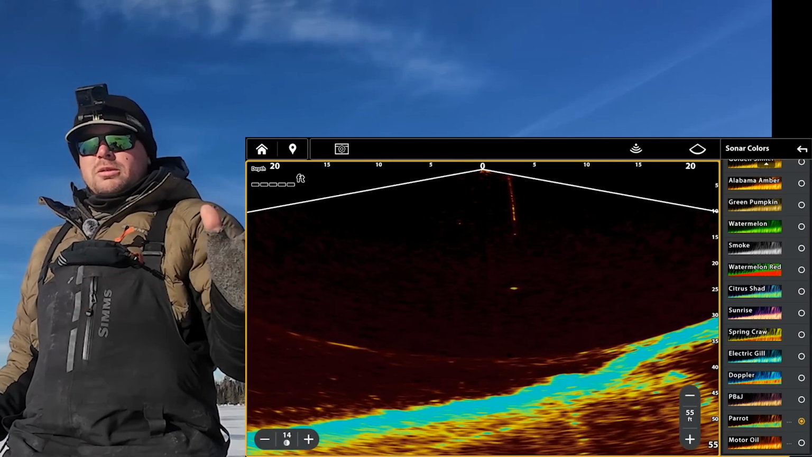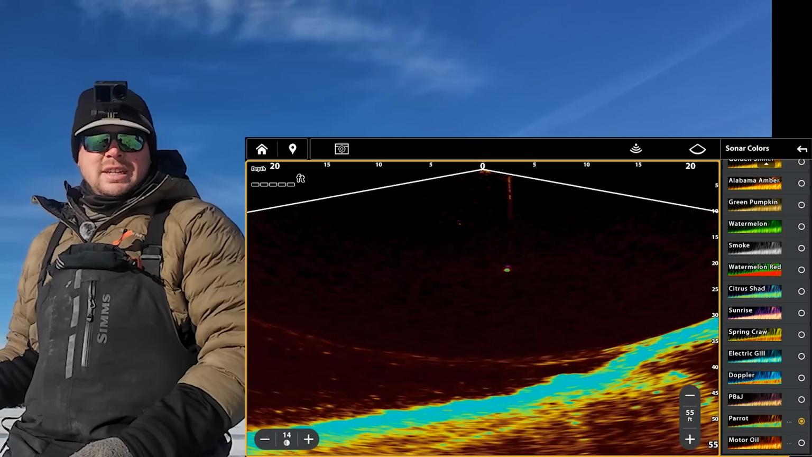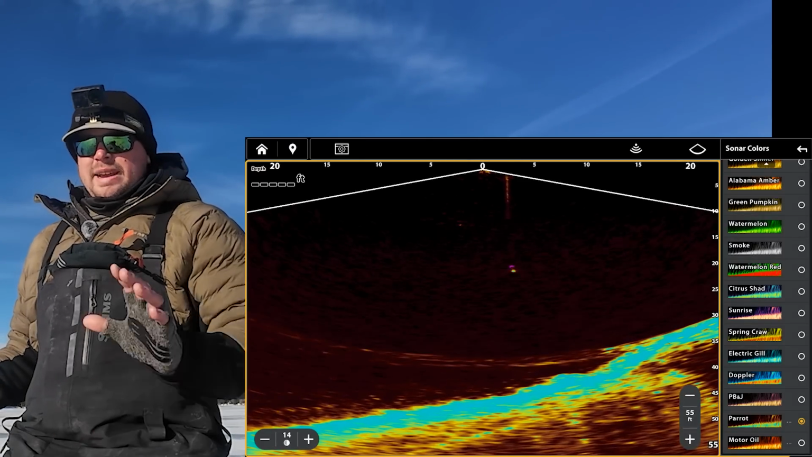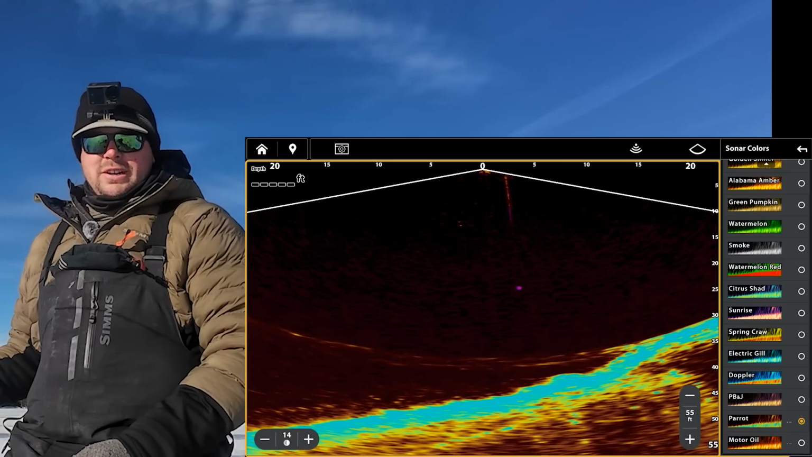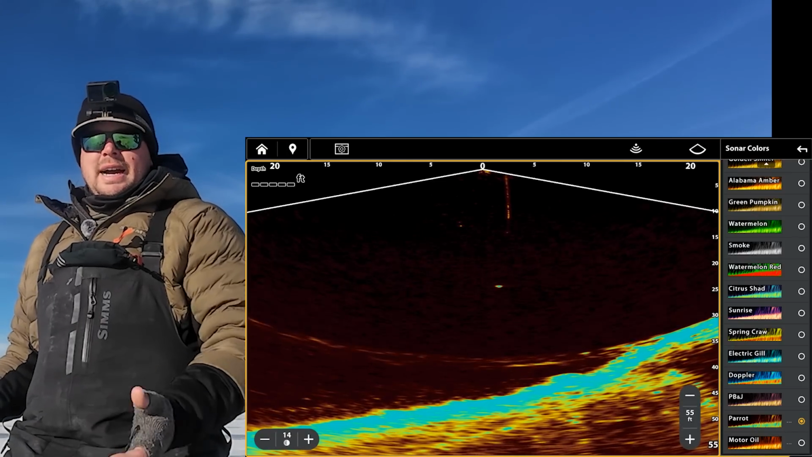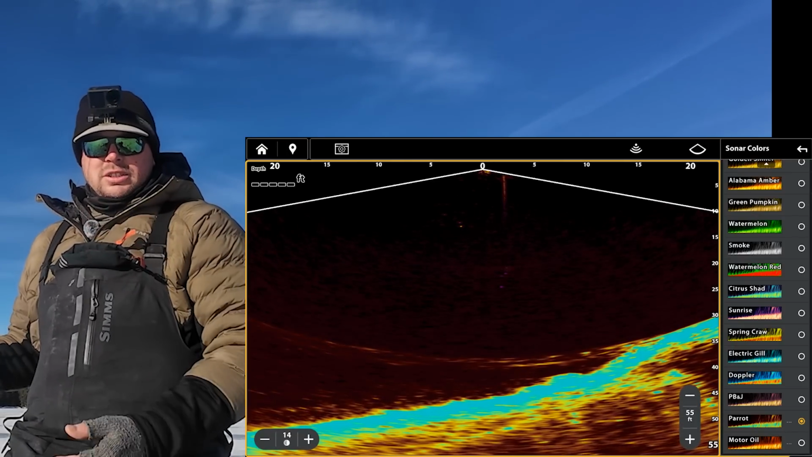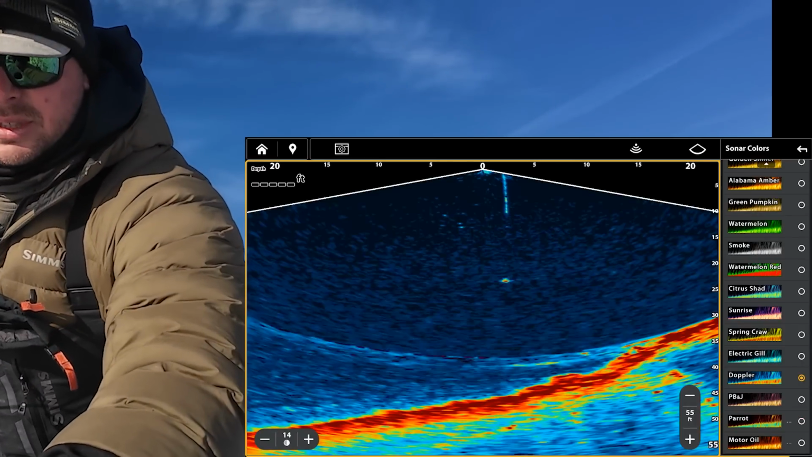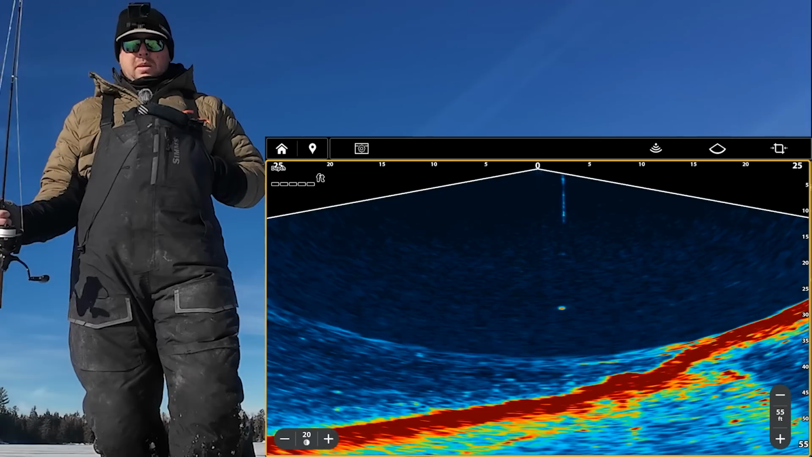But the different color patterns or palettes just kind of let you pick what you want to see. Generally, that amber is super popular. A lot of guys like that really hard contrast on the screen. I personally like more of the multicolored screens, something like this, or the one that I was just using there, which was Doppler.